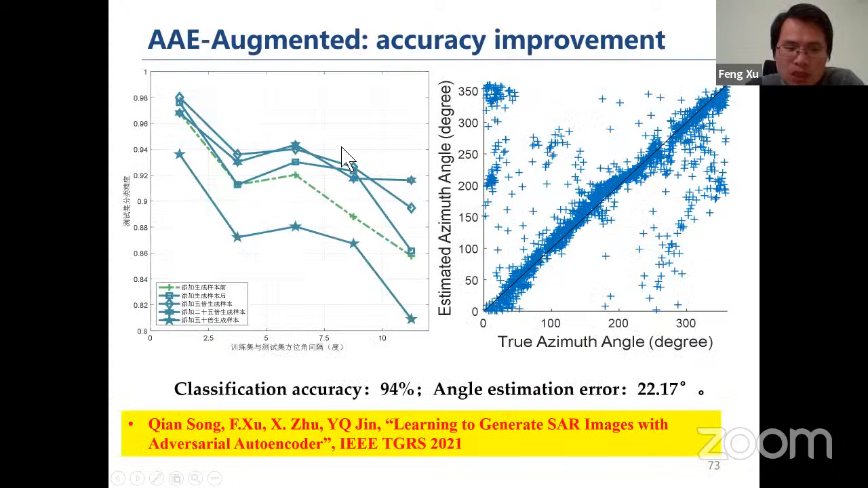With this, we can generate more training samples and improve the ATR algorithm. For example, in this case, the classification accuracy can be improved by, I think, a few percentage points. This paper is also going to be published soon.